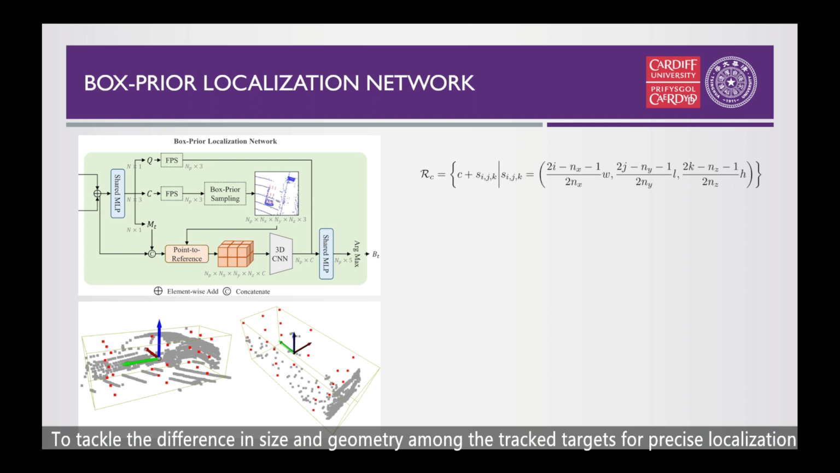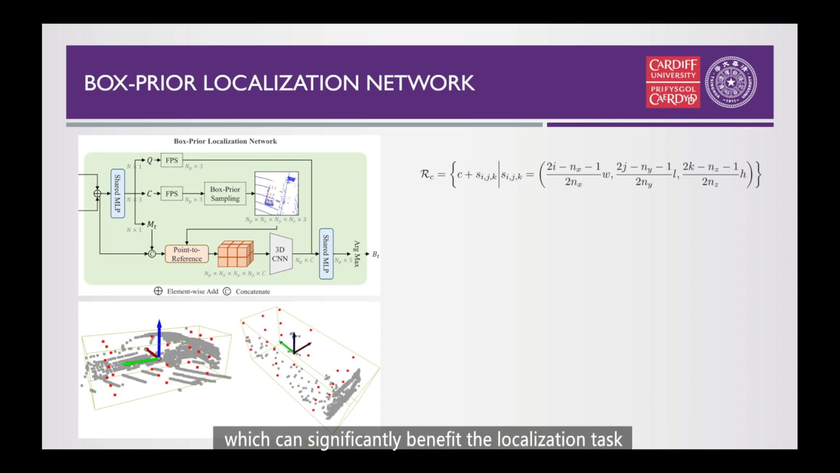To tackle the difference in size and geometry among the tracked targets for precise localization, we propose to sample a set of reference points around each predicted target center and then obtain a 3D dense feature map from unordered point features. Despite the simplicity, reference points have the following properties, which can significantly benefit the localization task.